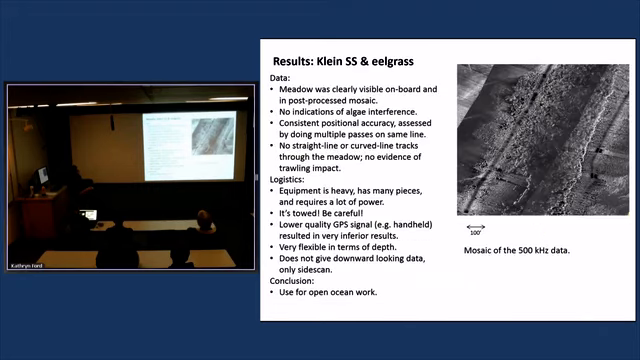So this is what the Klein shows us for eelgrass. It's beautiful. I mean, the Klein is awesome. This fuzzy stuff over here is all eelgrass. There's a clear shot of the eelgrass bed. The meadow was clearly visible, both on board and in the post-process mosaic. We had no indications of algae interference. We actually have an algae bed immediately seaward of this eelgrass bed. We didn't see the algae at all. It was a polysiphonia or some sort of red filamentous algae, and we couldn't see it.